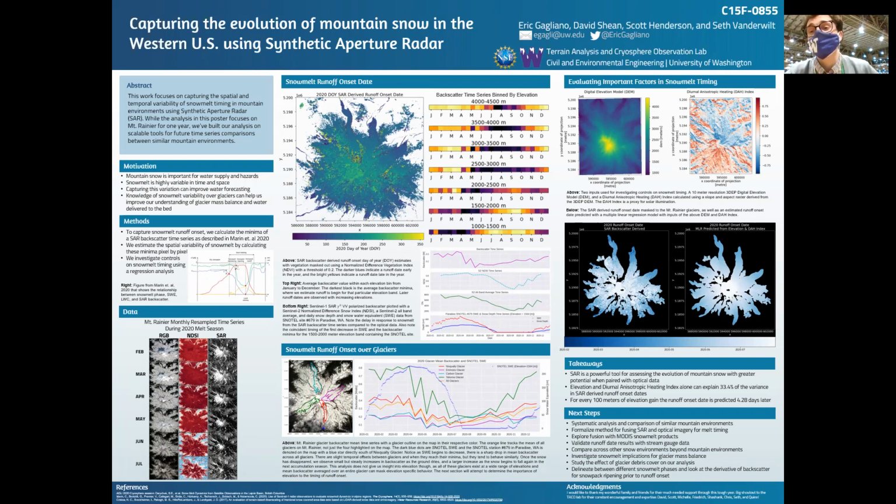This is probably not as fair for Mount Rainier, because we know that the stream gauge data tends to be downstream of dams, which isn't really a fair comparison. So perhaps on Mount Baker or somewhere else with some good stream gauges, we can do some comparisons to really validate that we're capturing the right snowmelt runoff onset date. We'd also like to compare across other snow environments, such as tundra, to see how snow responds differently in these different environments.